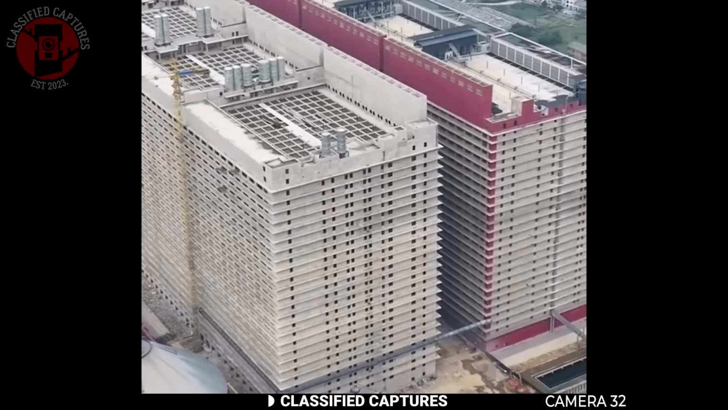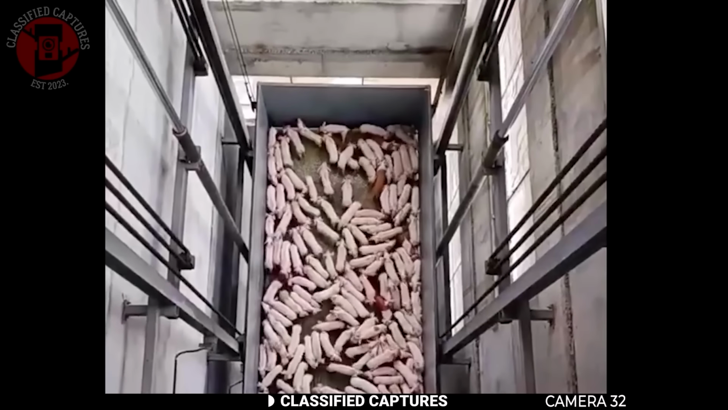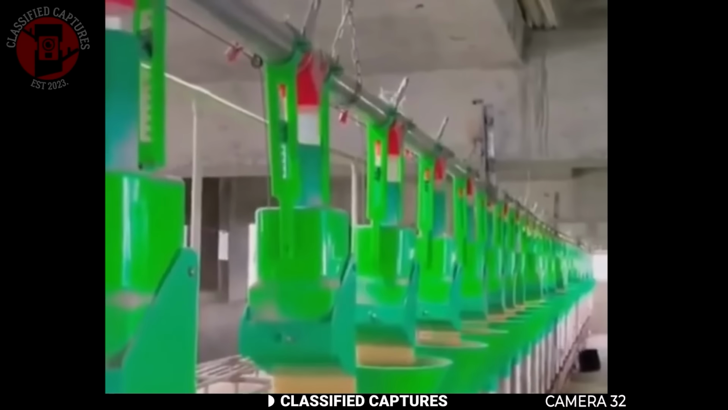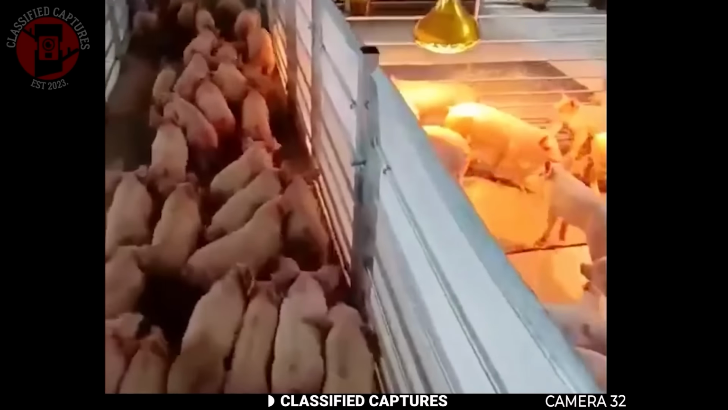An entire skyscraper dedicated to raising pigs. The facility is fully automated. The pigs are moved around using elevators, and the feeding and cleaning are all handled by machines. It's said to be the largest pig rearing facility in the world. Just look at the scale of it.